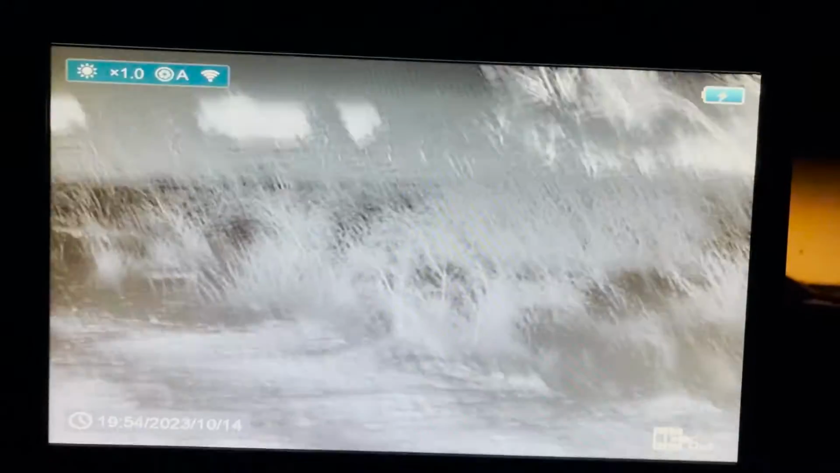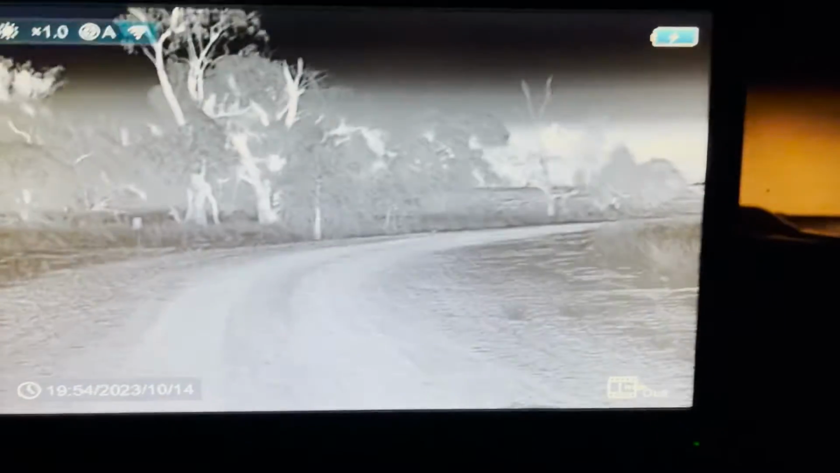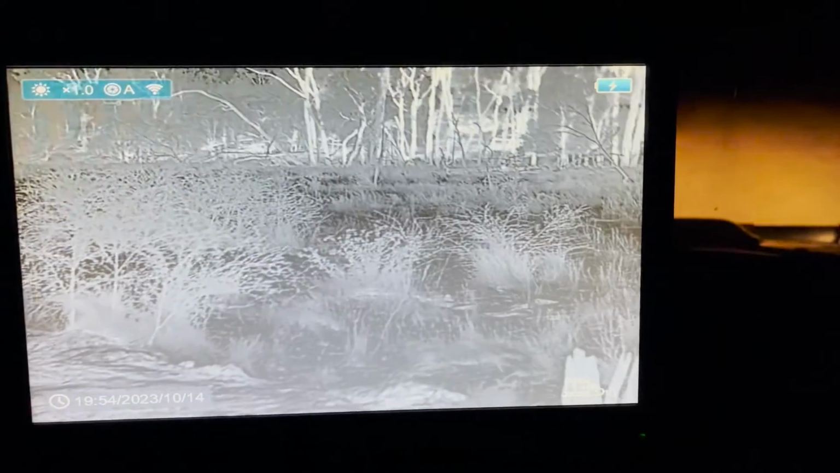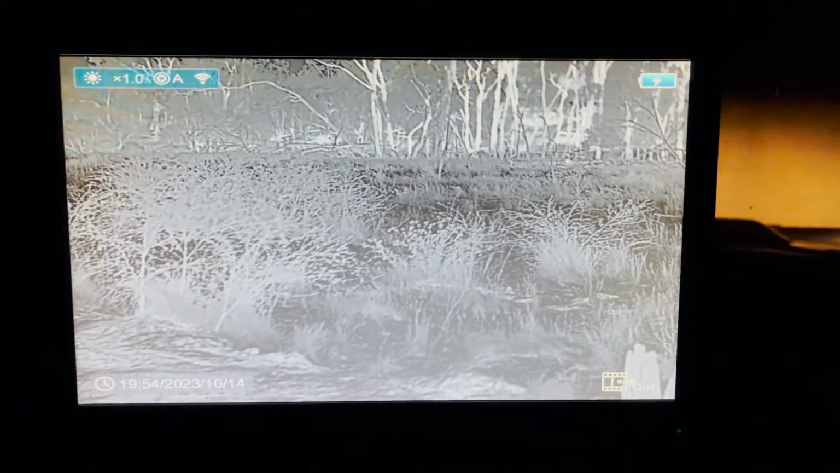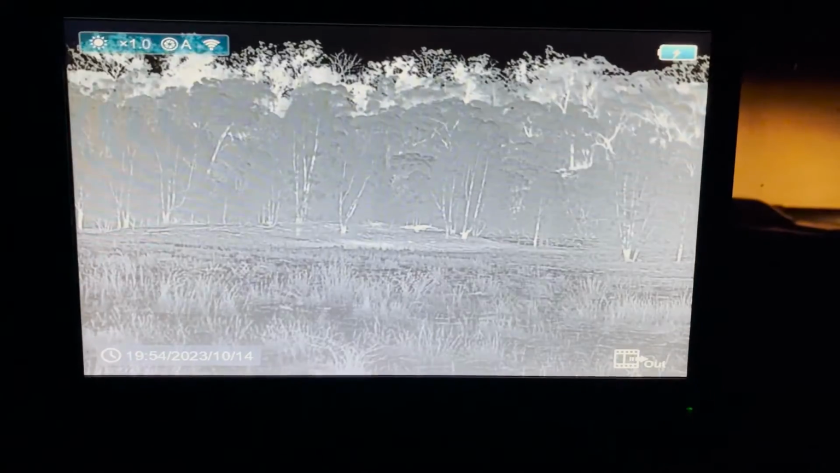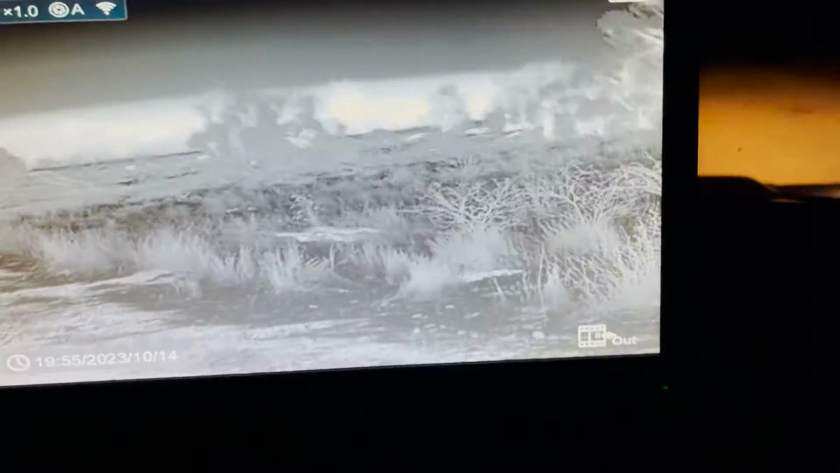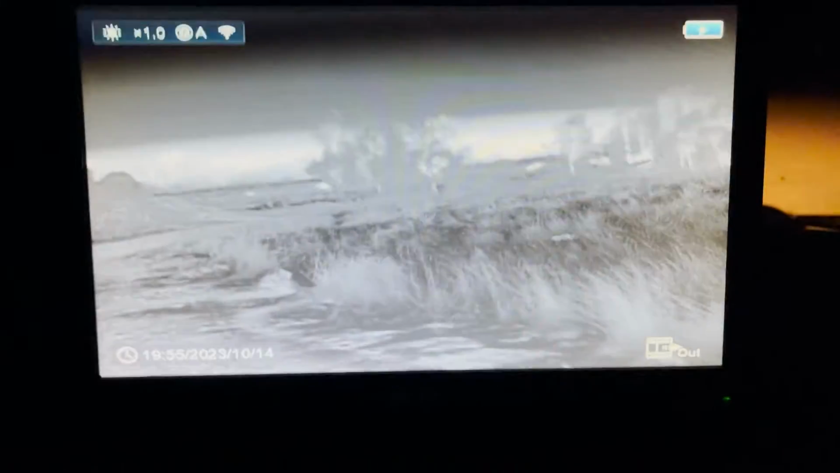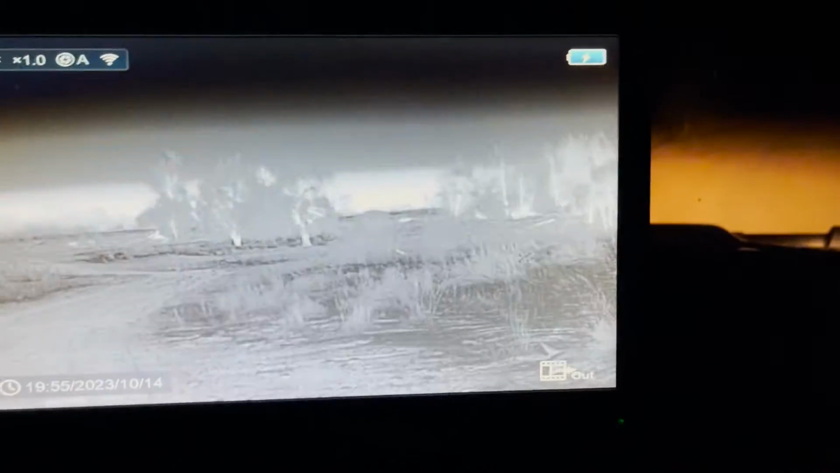I actually really do like this thermal. I love the hardwired systems in the sense of the big, wide full screen that you get. You don't get a big beautiful wide screen like this on a tablet, and this sort of image quality with how smooth it is as well. So definitely from a practical sense, hardwired is probably the way to go, particularly on the Infiray Finder, because it does have a dedicated video out port, which gives you the best image quality possible.